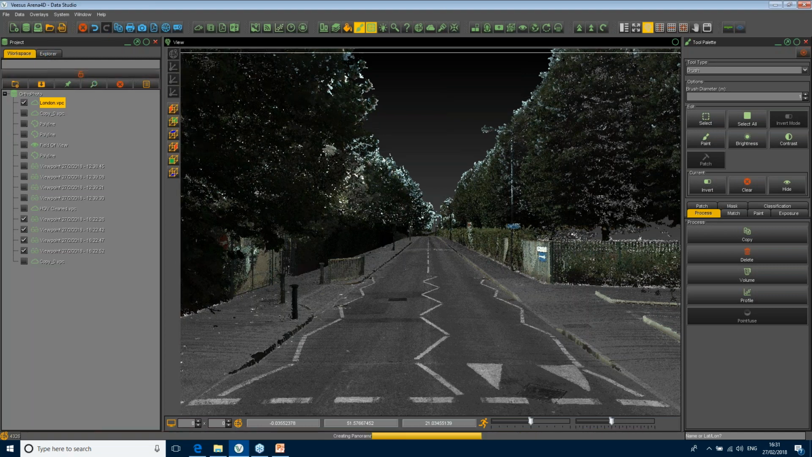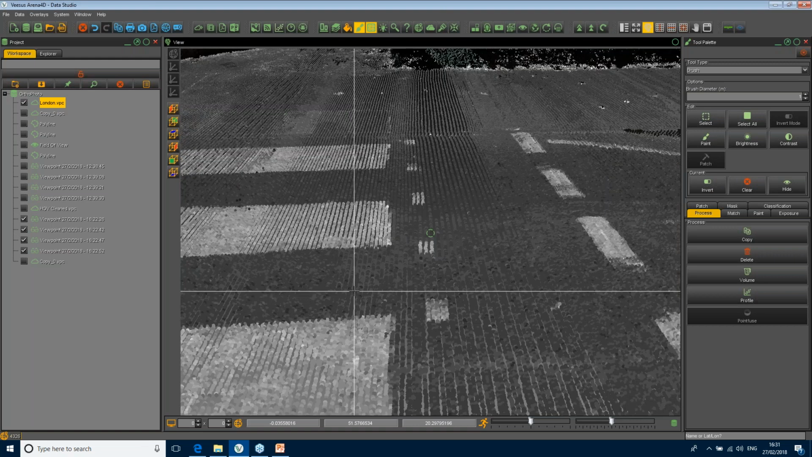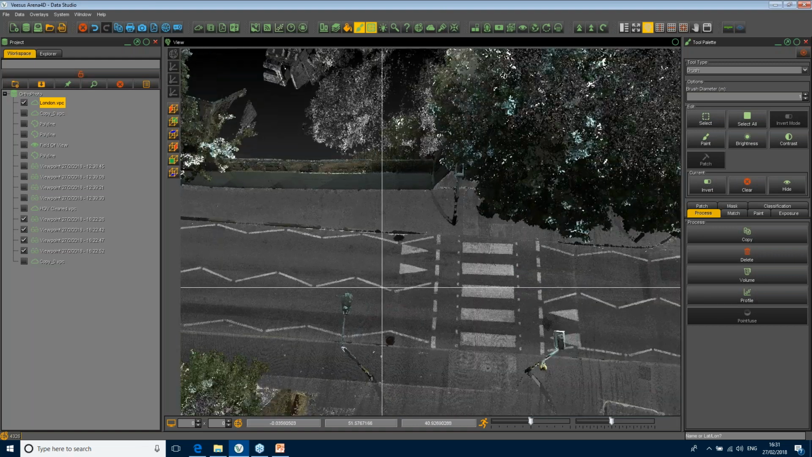Okay. So that's that. Right, animations next. So you've made a fly through, but you've got things on this that you want to show to somebody actually moving.